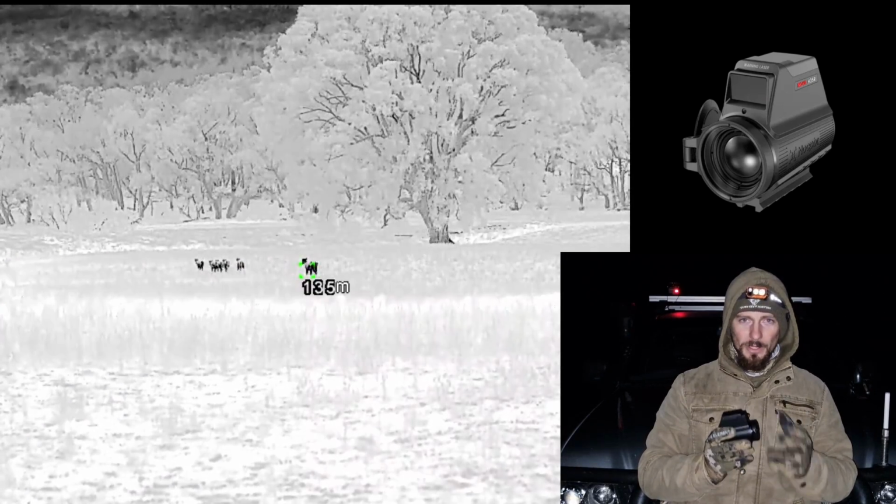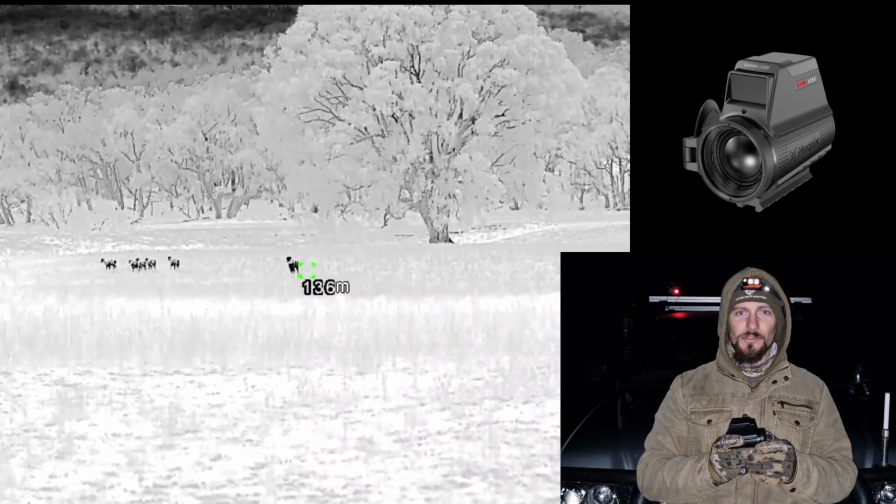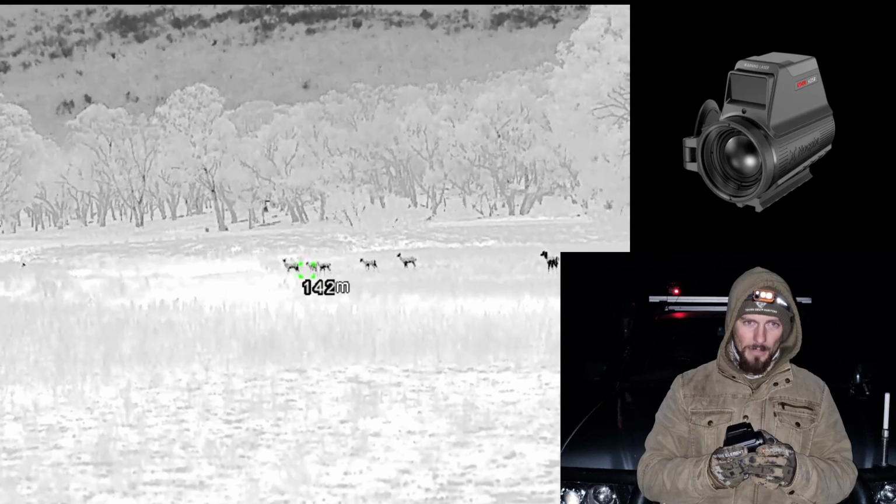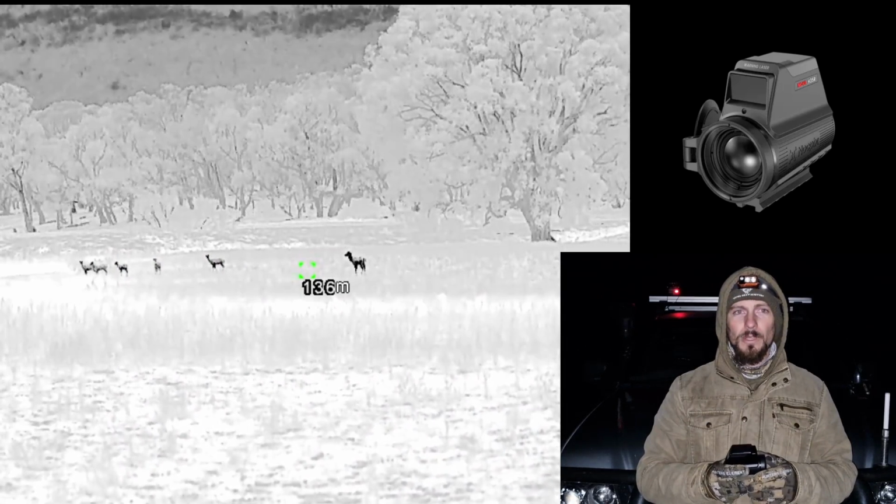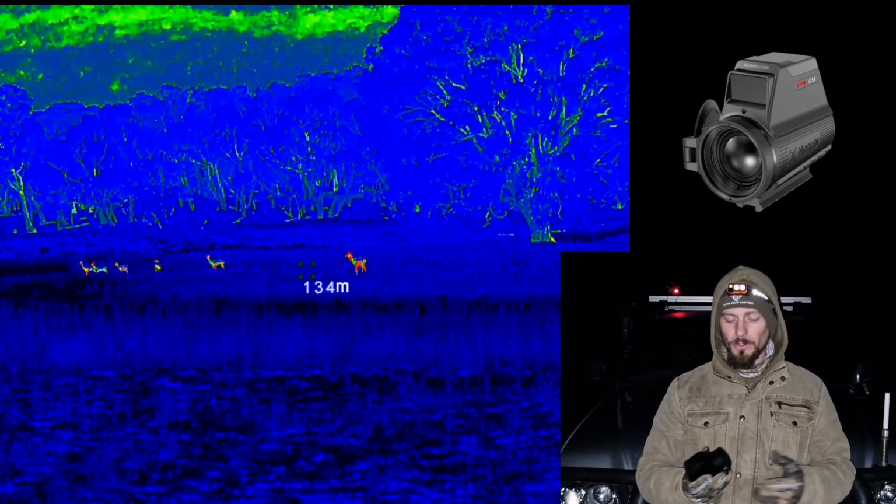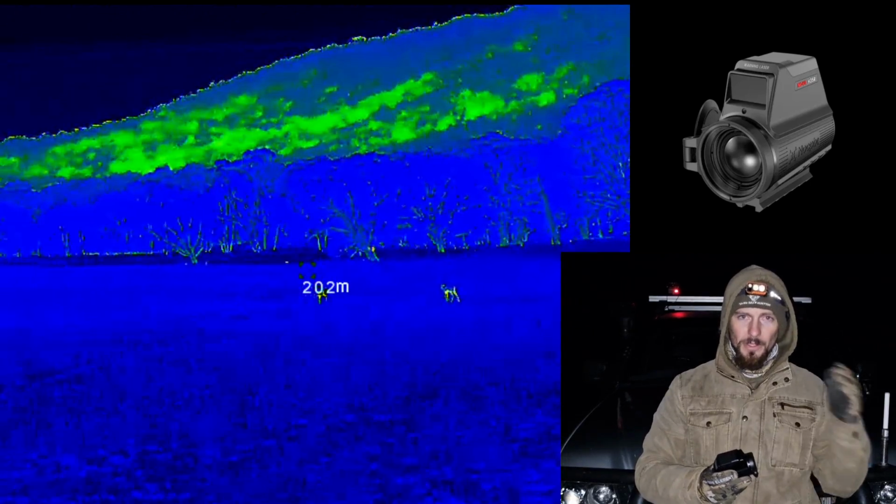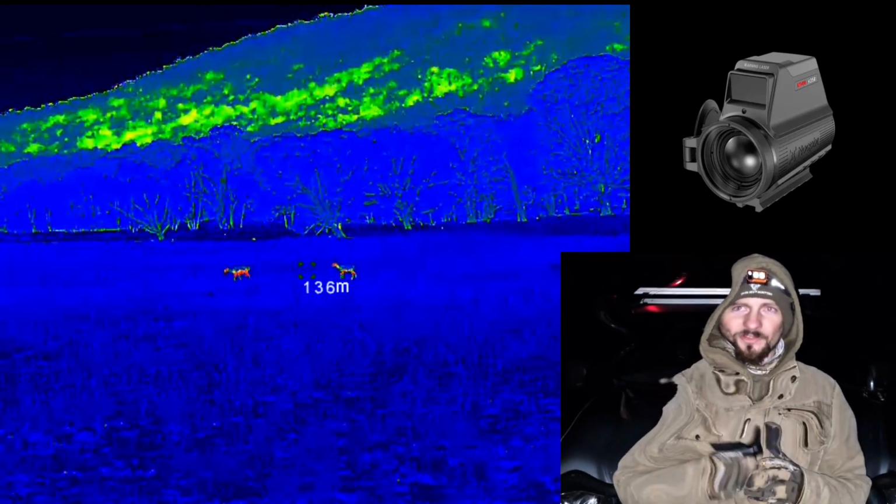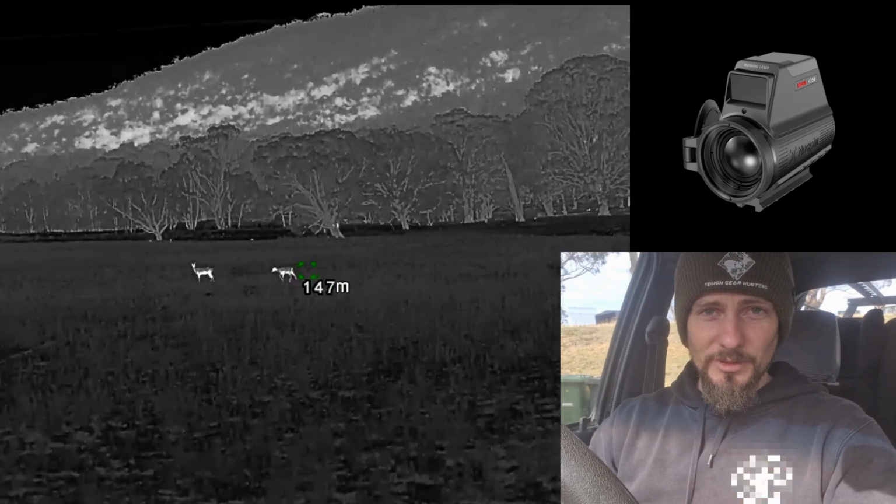But to finish on the image, it wasn't until I recently watched Rodney Morris, RJM Hunting Australia. He has just recently given his review on this device. And I have a world of respect for Rodney, because Rodney's been dealing with thermal for over a decade or so. His experience with thermal is up there with the best of the best. So for him to say, I just want to interject here because I was about to say something that wasn't